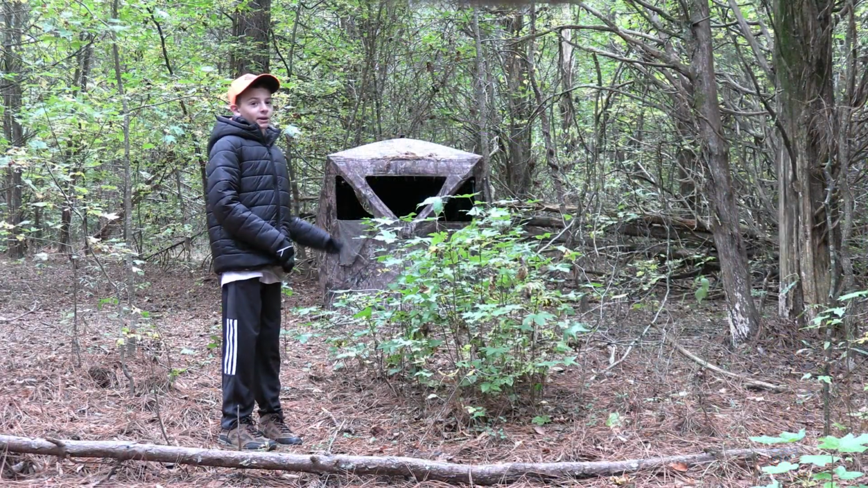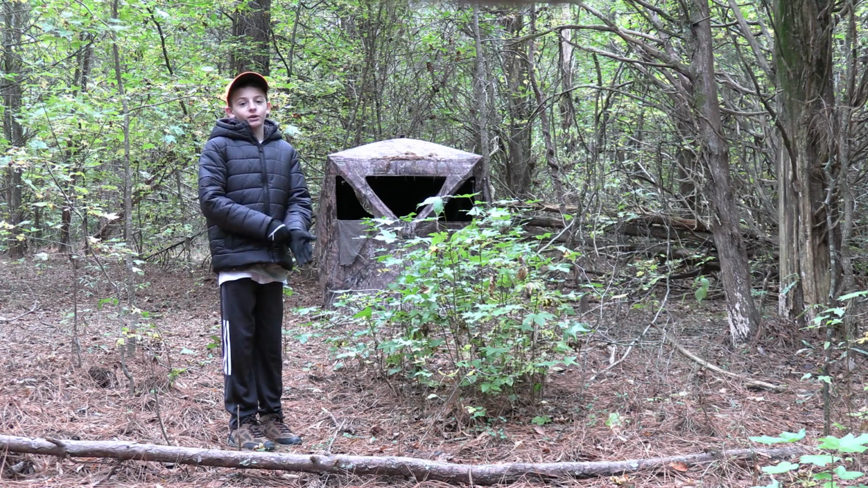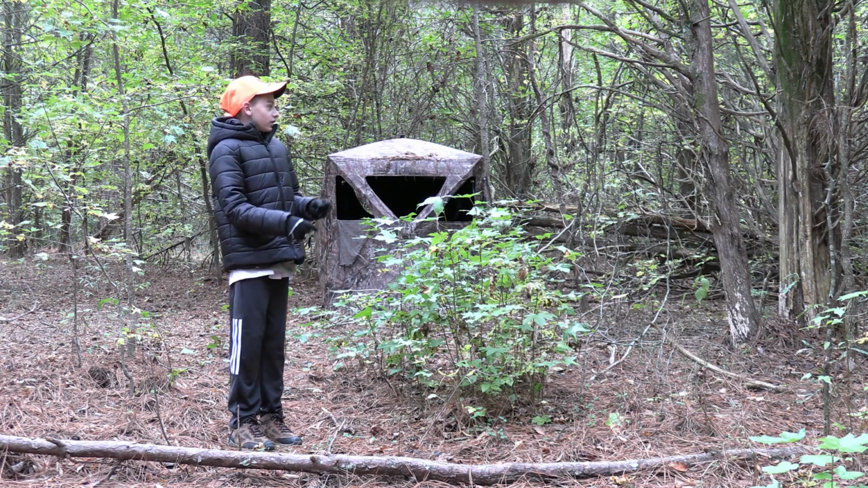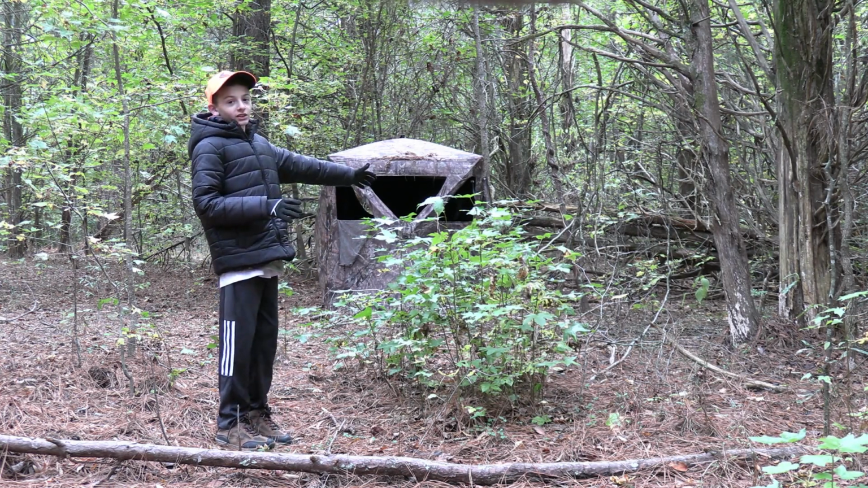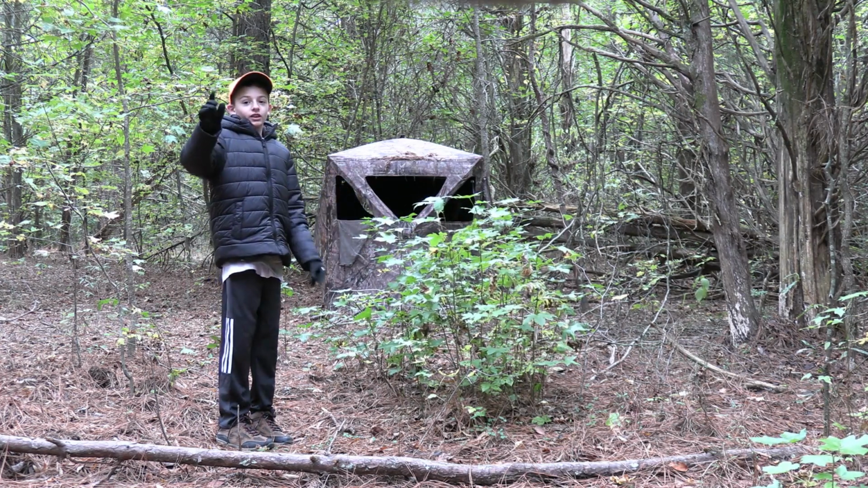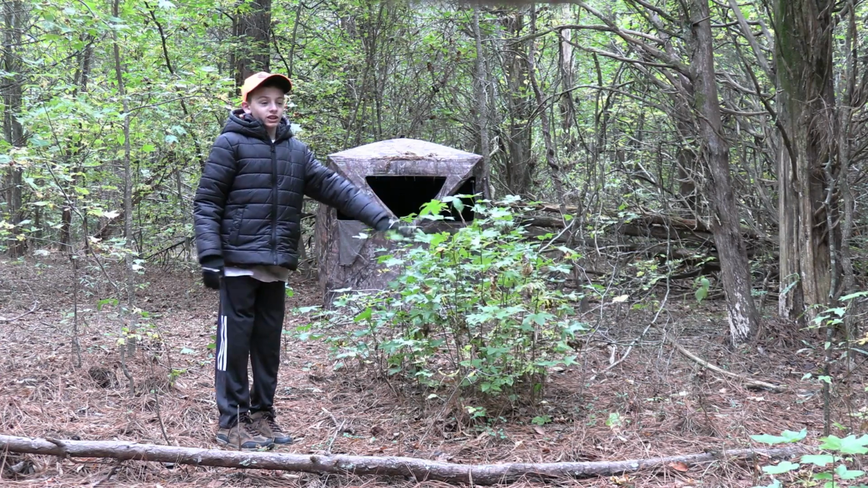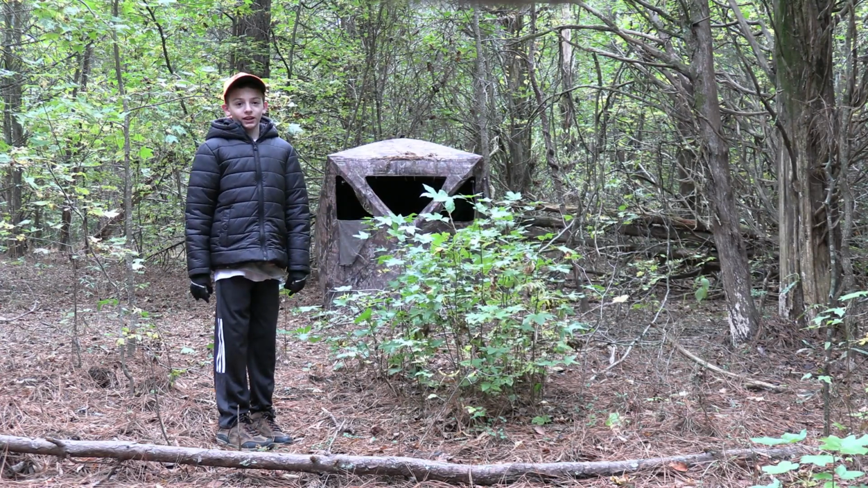I prefer to hunt in a blind because whenever it rains, you don't get wet, and I can get away with movement inside the blind. And we like placing our blind where there's trees down and we have vegetation around us and in front of our blind, because the deer won't see us if we have vegetation, leaves, and trees behind and all around our blind.